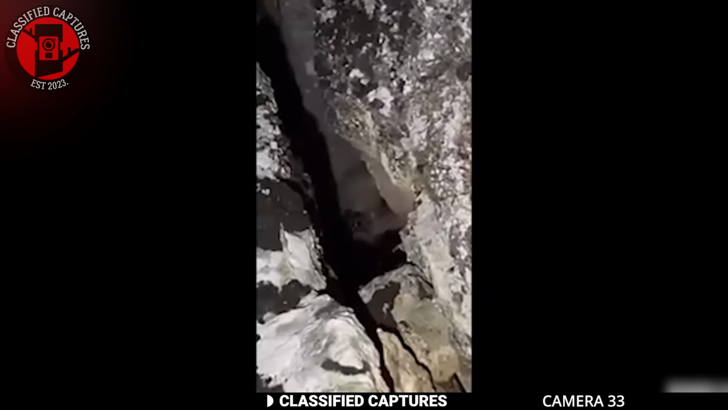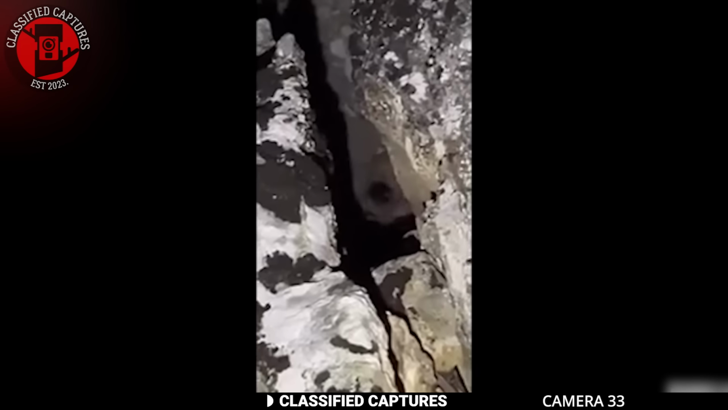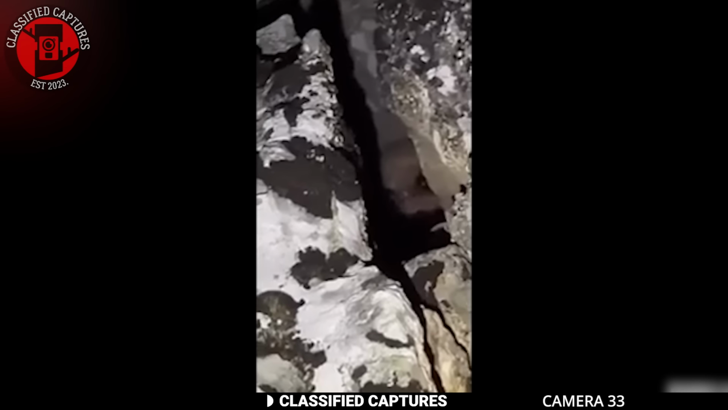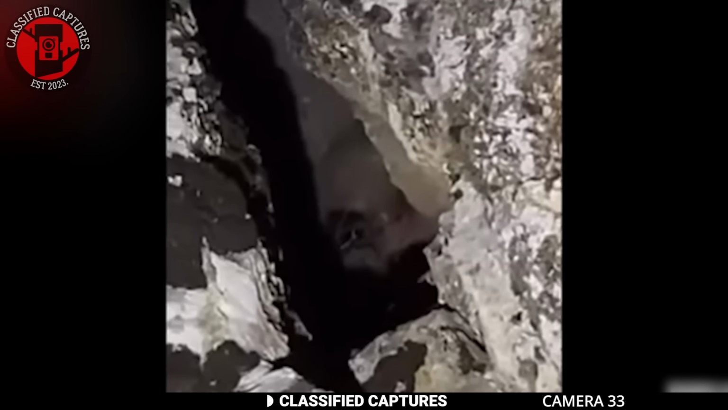An avid hiker who was exploring the Canadian wilderness. As he trekked through the rugged terrain, he noticed a peculiar gap in one of the mountain structures. Something about this gap seemed off, so he decided to take out his camera and film as he approached it. And that's when he saw it.